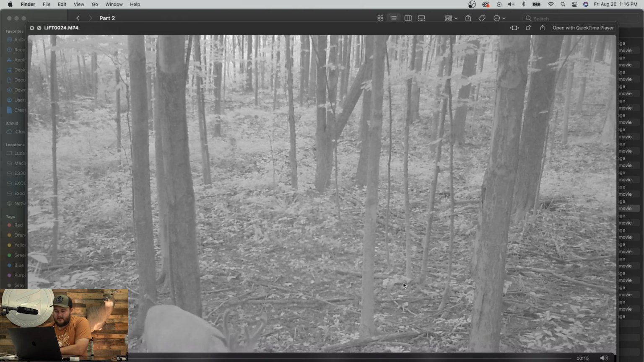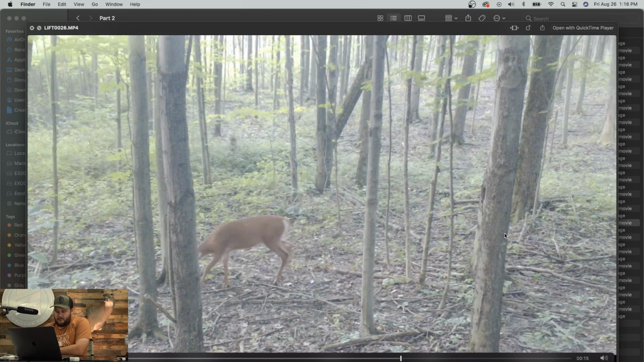Alright, so that makes the third buck on this camera that has had a split coming off the right brow tine. So, must be a genetic thing in that area. Another little 8 point there. That's a real young deer.